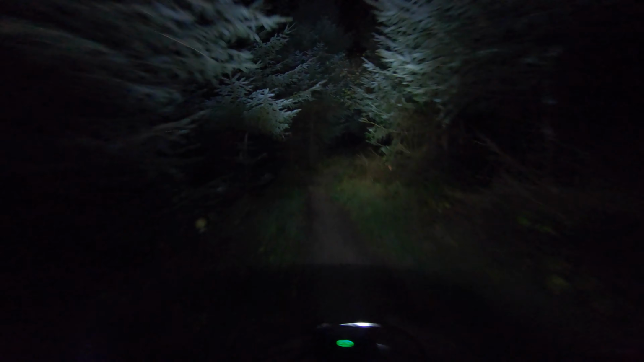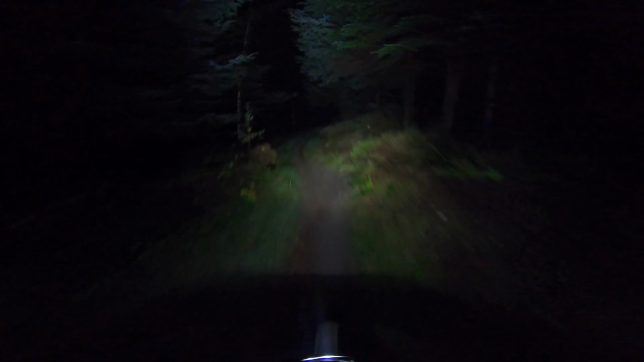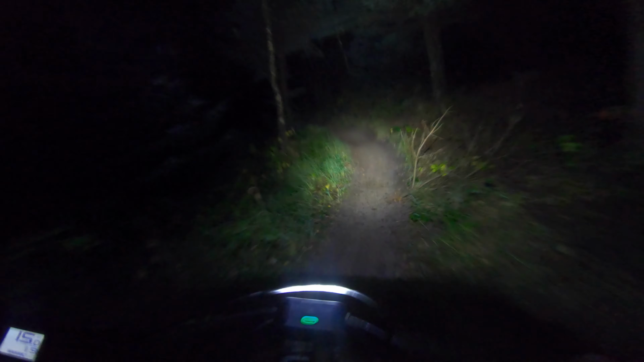Becomes a lot more natural on this next bit. That's where the red root comes in. Definitely not as fast today as I sometimes can be through there, but it is more exciting.